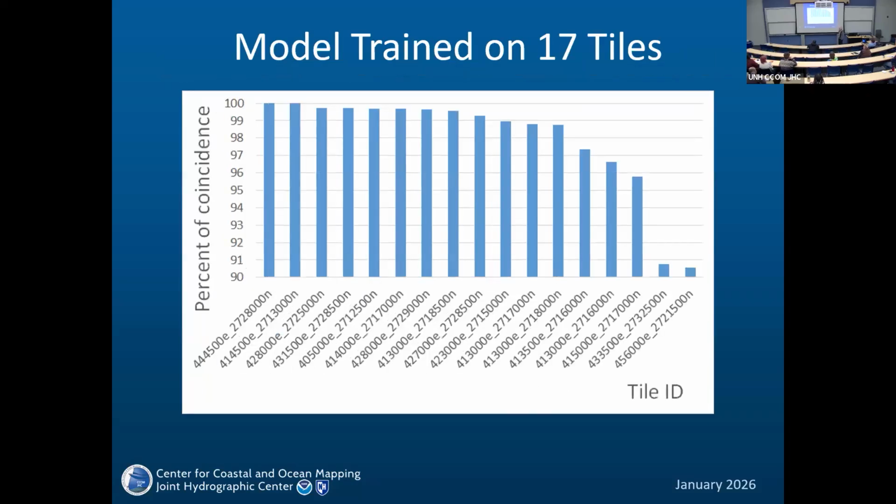So what if we train a model on all 17 tiles? Well, my computer could not handle more than 17, so I had to resort to that. So it is actually better than any particular model. You can see that most of them are above 99%, and these 2 are outliers. 90% is not bad either, but still they are much smaller. Why? We did not investigate very closely.